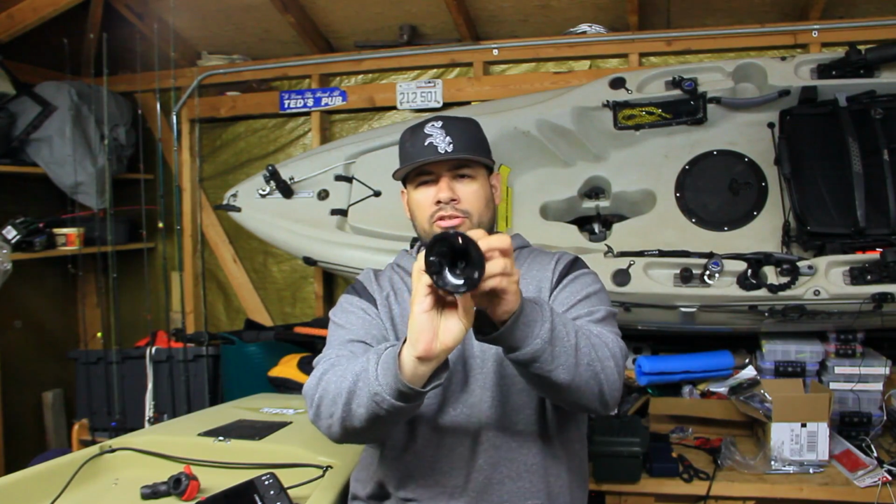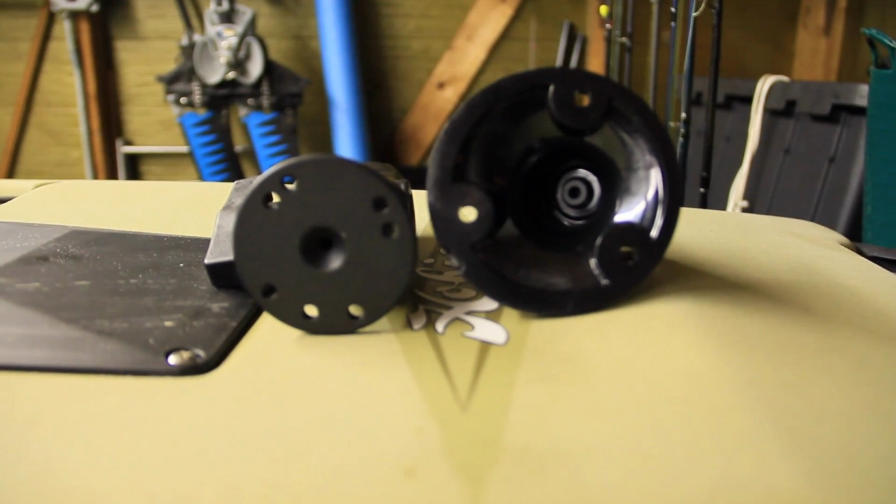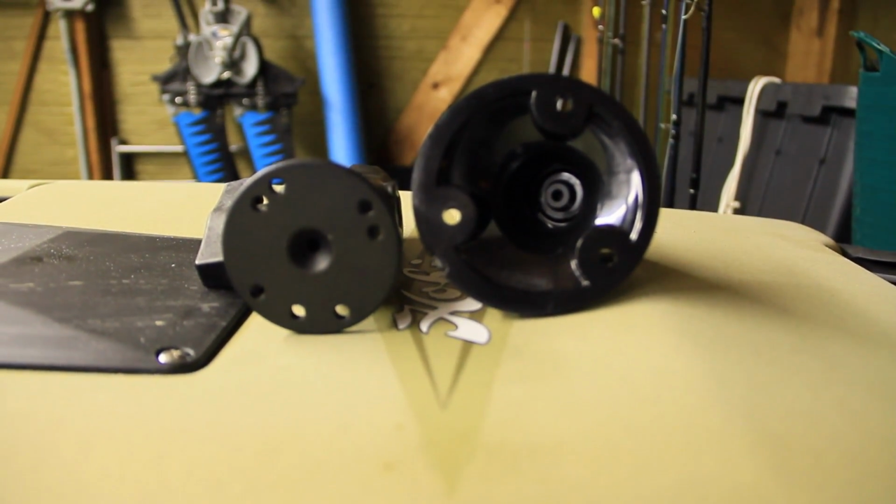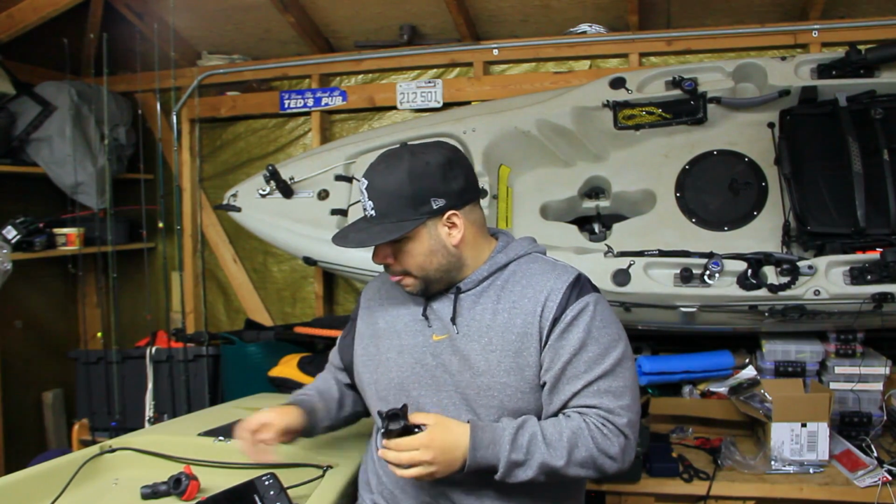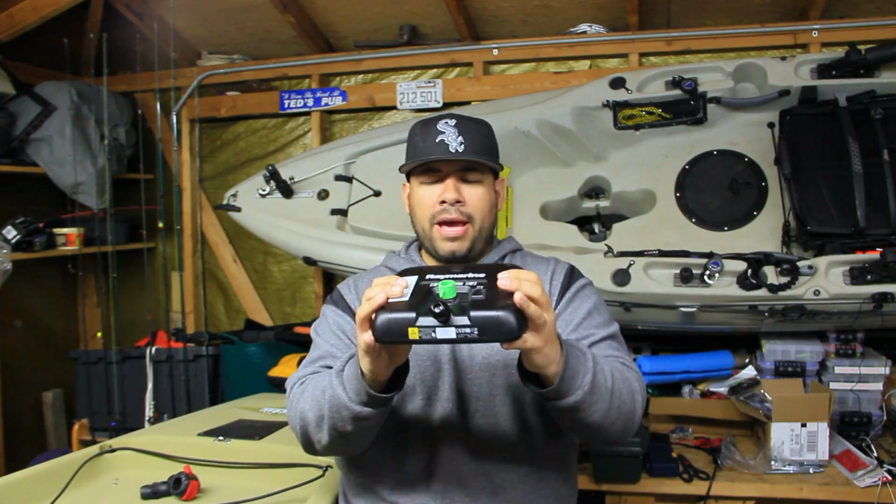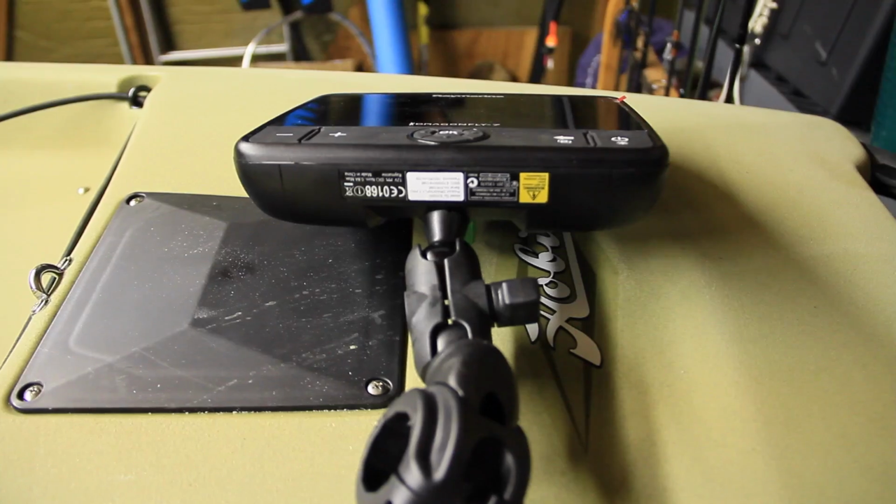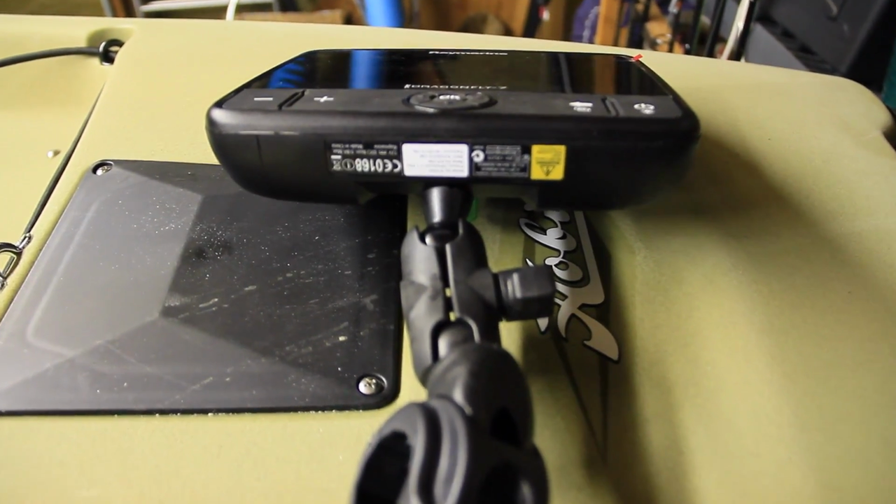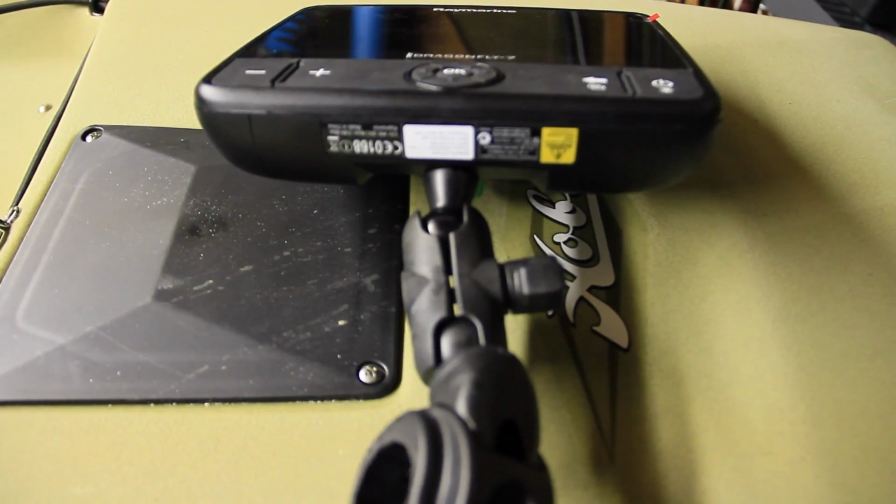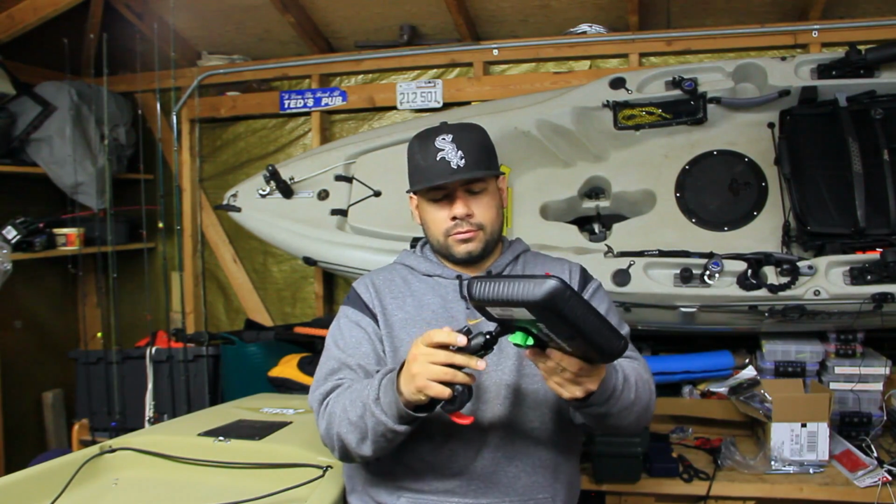If you look at the circumference of it, it's way bigger than the Yak Attack one, so it won't fit. So the workaround that I found is the little ball that goes in this cradle; it actually goes into the back of the Dragonfly 7. I'll zoom in on this in a second. It's a 1-inch ball. I put two and two together and realized that if you get any one of the Yak Attack 1-inch mounts, you can just slip it right in here, as I've done.